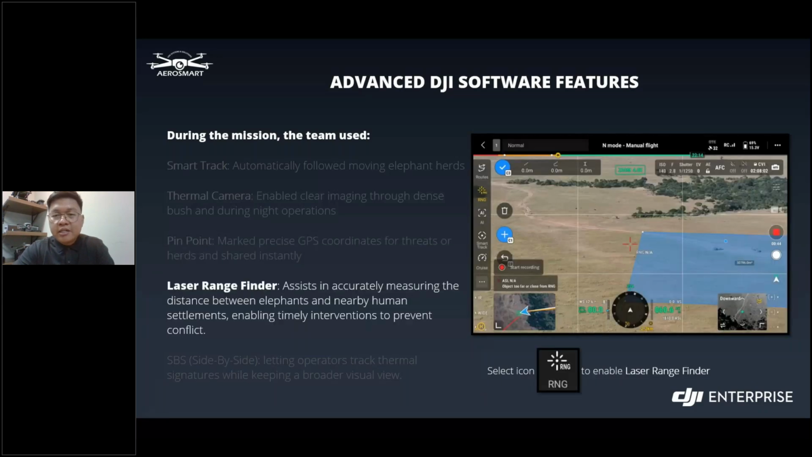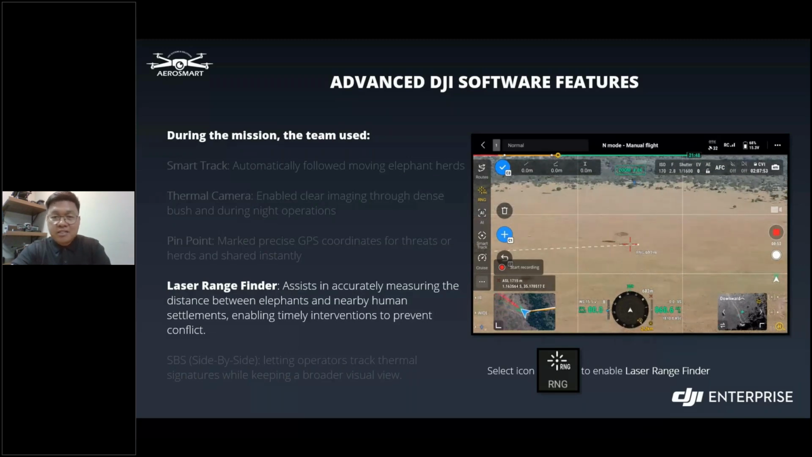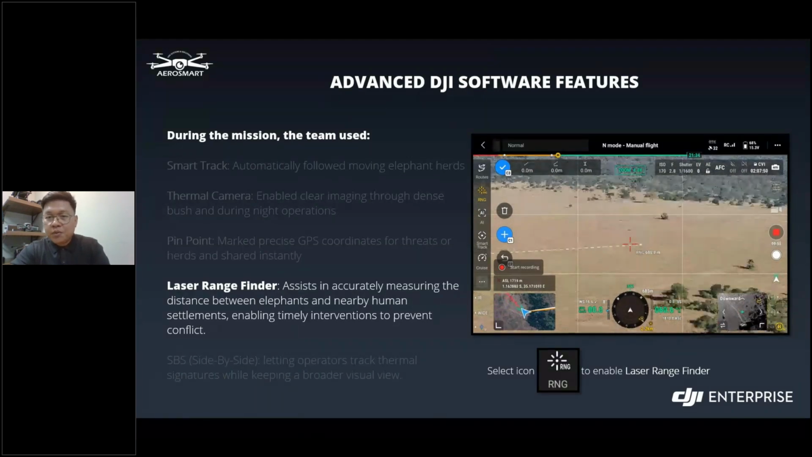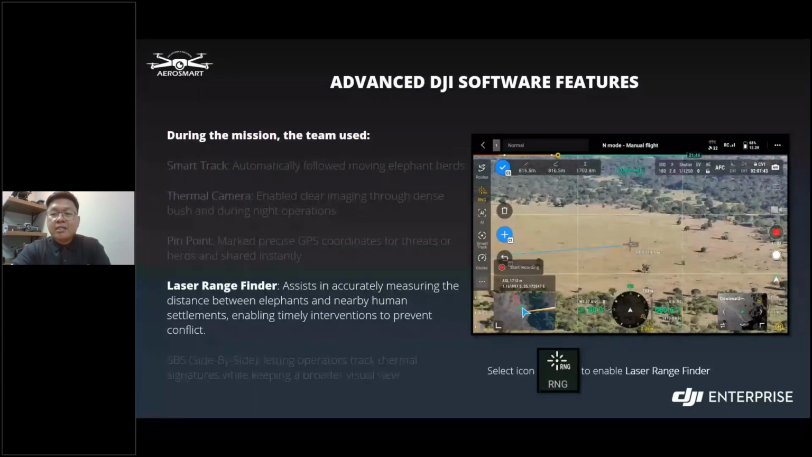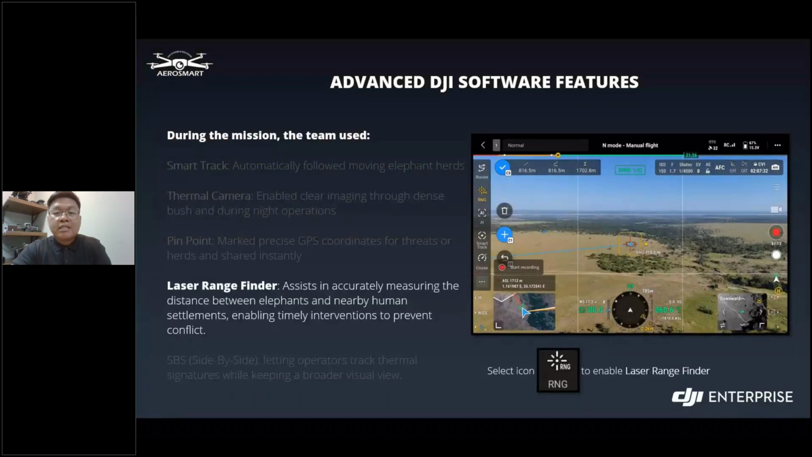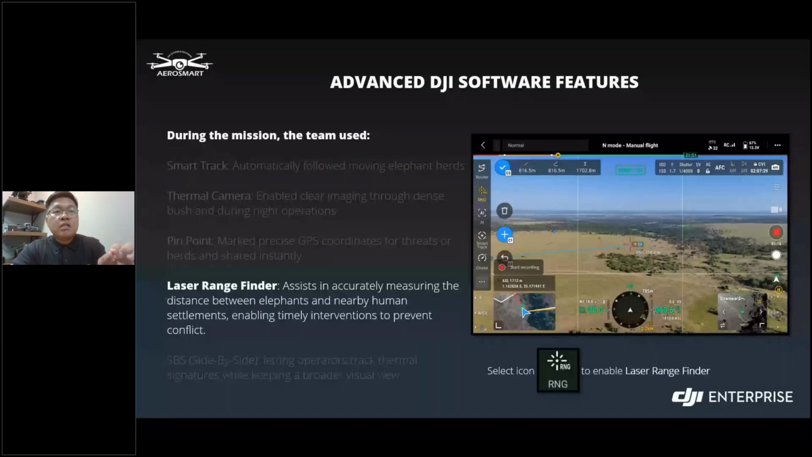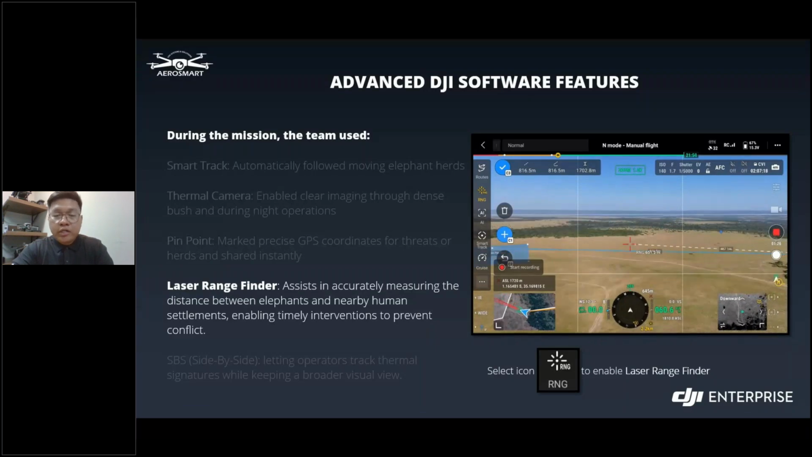Next, one of my favorites is the laser rangefinder. You can accurately measure the distance between the elephants and nearby human settlements, as we are demonstrating here in the video. To enable the laser rangefinder, you can select the RNG icon on the RC Plus 2 on your screen. In this demo, we selected draw 3D line under annotation to mark the target and measure the distance between the elephants and the settlements. This is one good part they can use, so they can act accordingly.